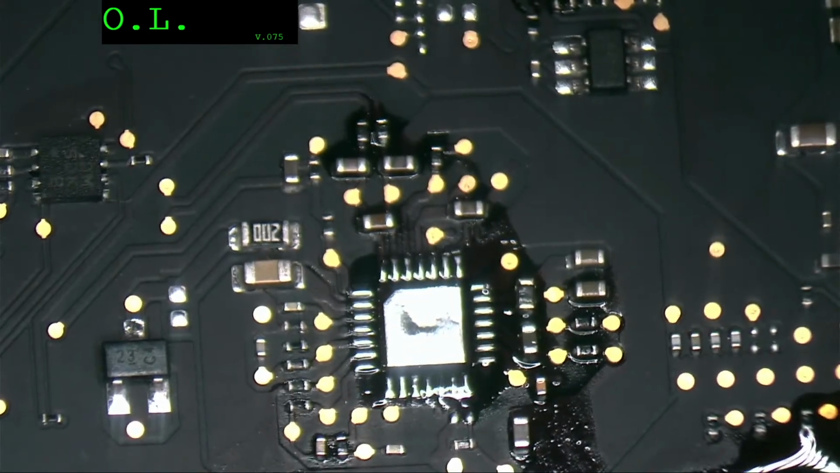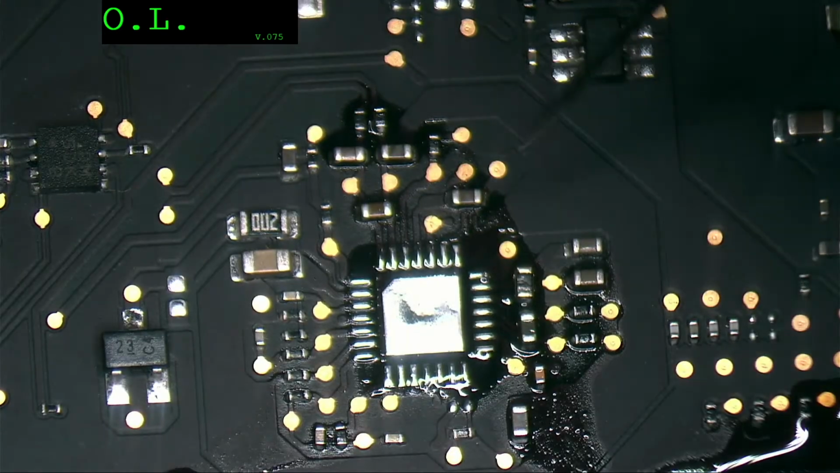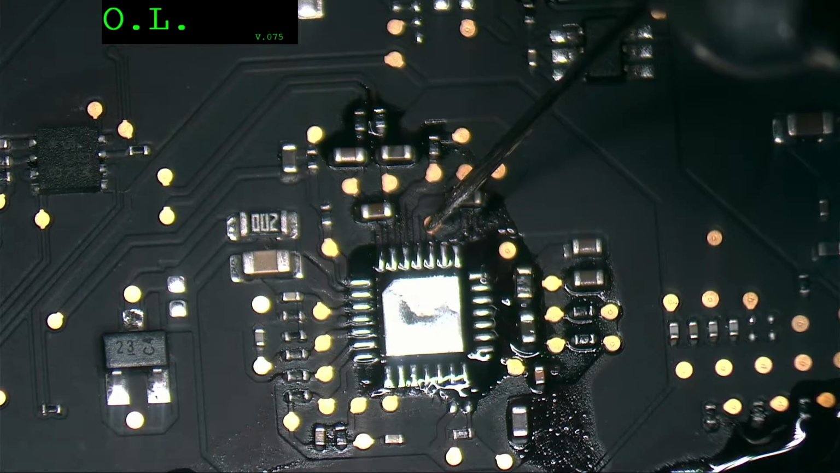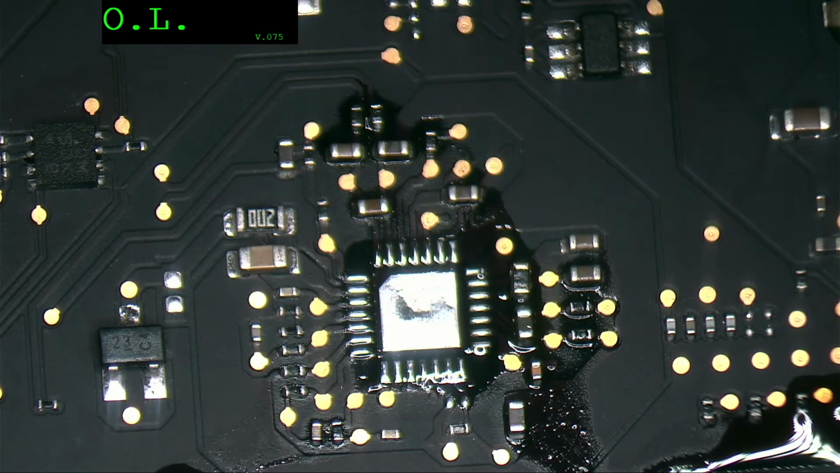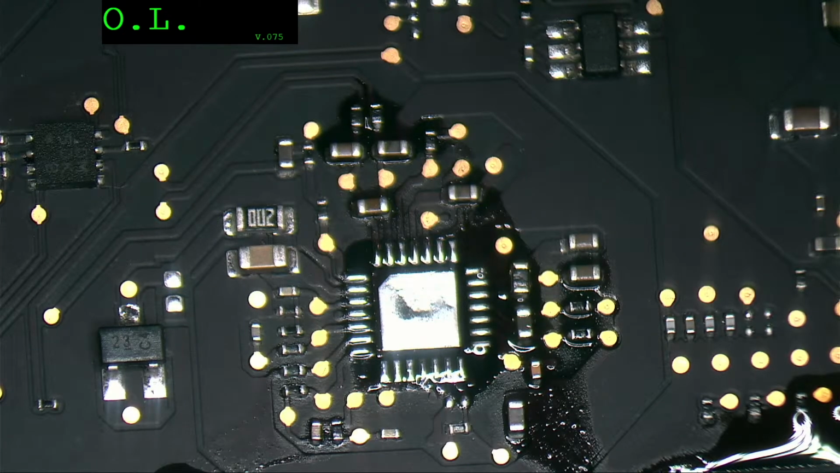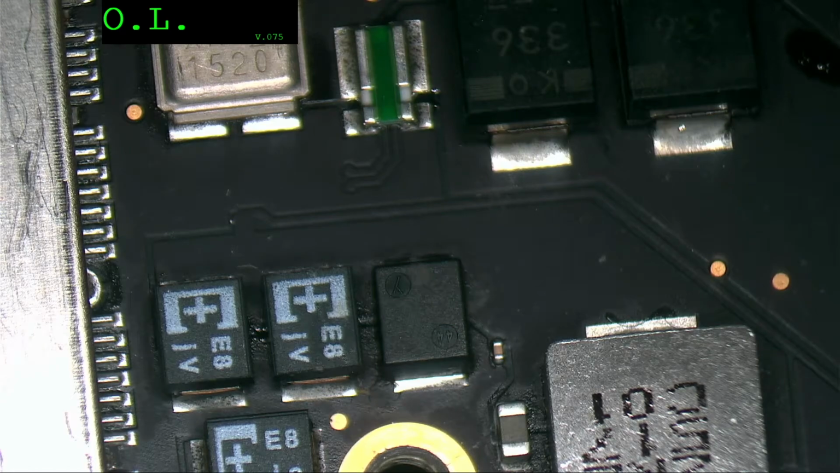Okay, it's out. Now let's test it. Not shorted and not shorted anymore. That was our problem. Let me get a donor board with U7100. No, that's gonna be hard to get. Let me check this one here. Yes. So let me put the Q7130 first. Let me put this guy first.